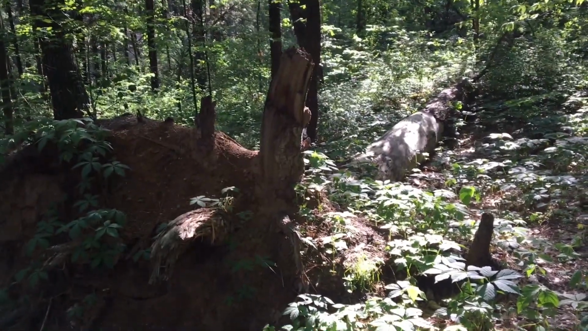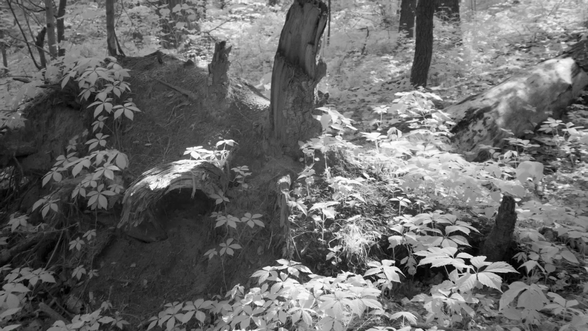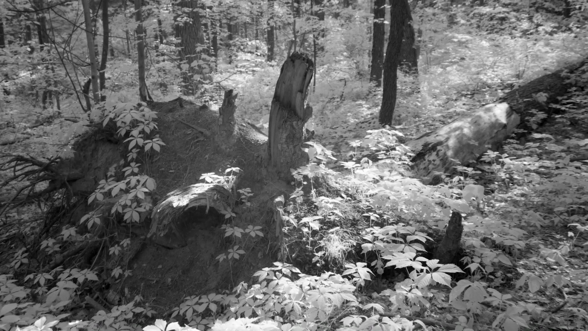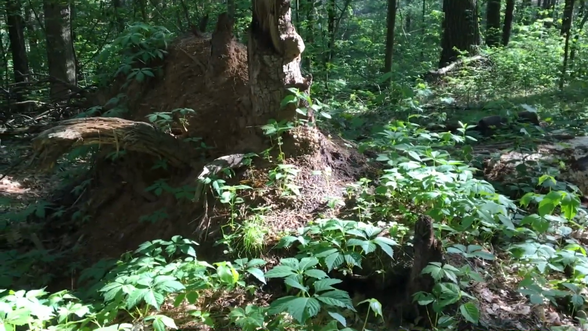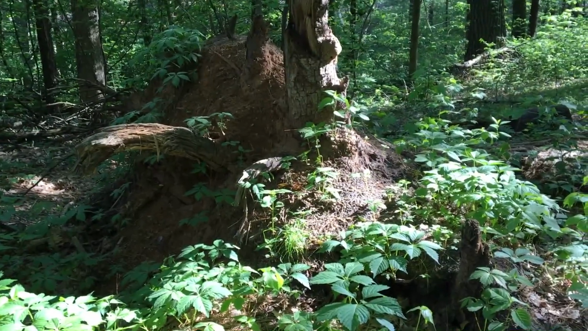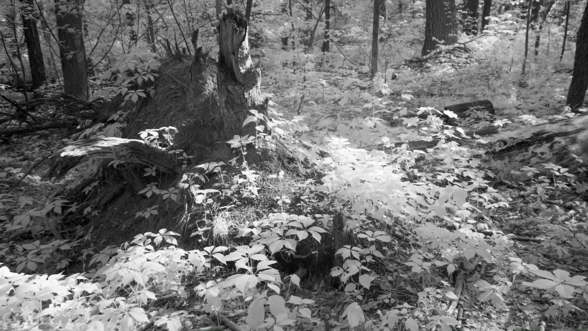Now, if I get lower and shoot from this perspective, I get more light, but maybe I'm missing what's in the shadows. When I'm down here, this shows more of the undergrowth, and you can see around the object a little bit more. And it also gives you a sense of perspective of the subject of interest. It's part of the land.